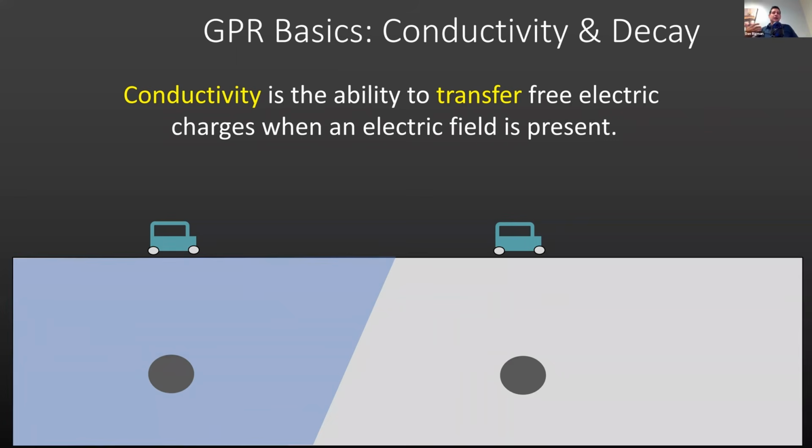So in the dry concrete, in this example, the GPR wave is going to have the ability to reflect off of the target and come back. And in the wet concrete, it may or may not end up making it back to the GPR. It's also going to depend on how wet it is and how deep the target of interest is.